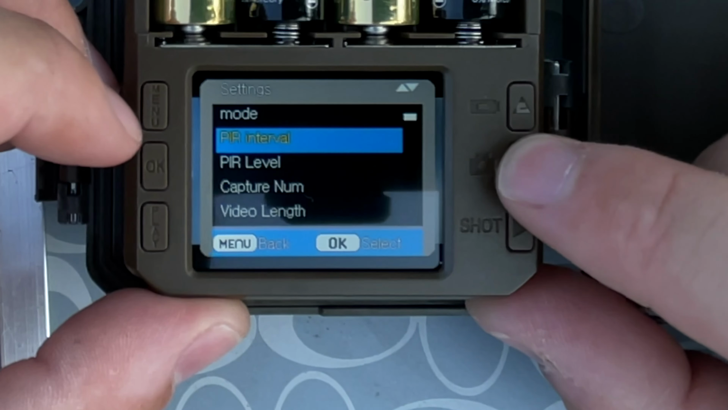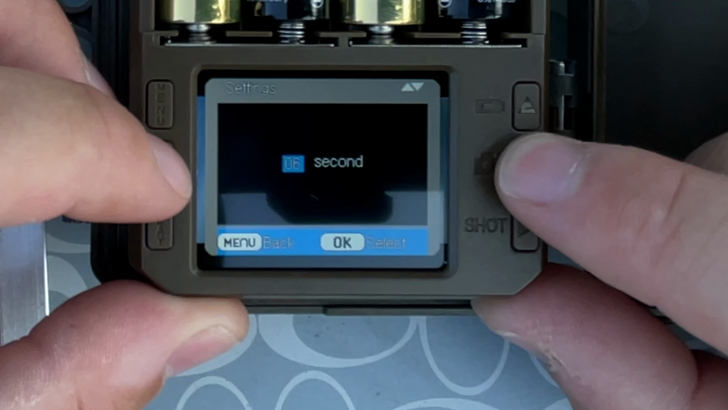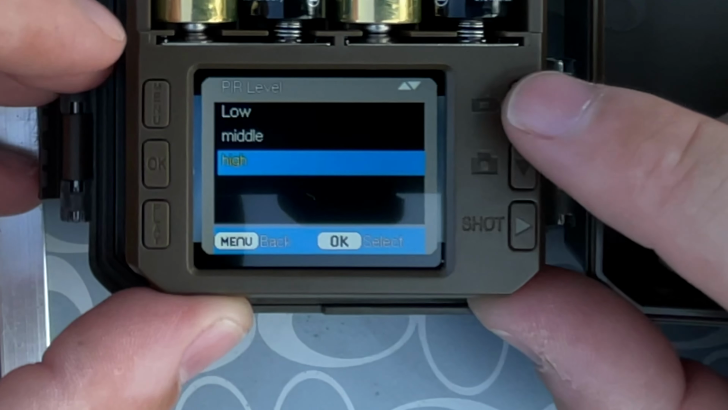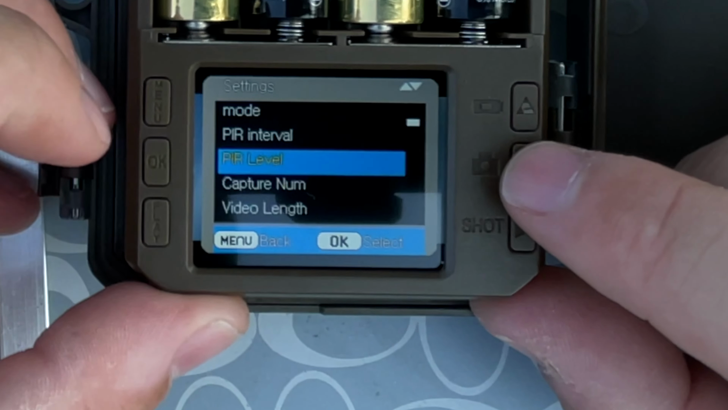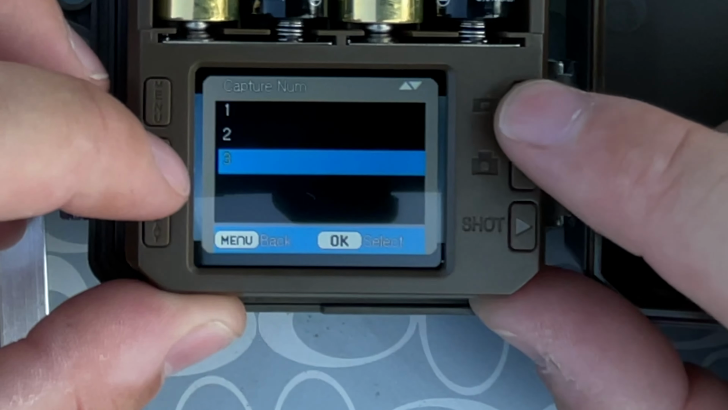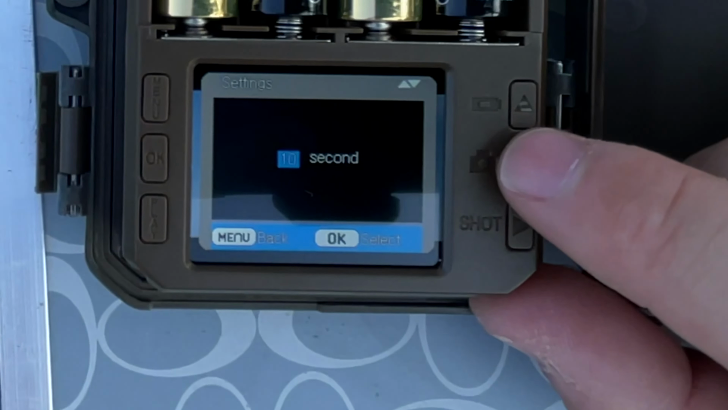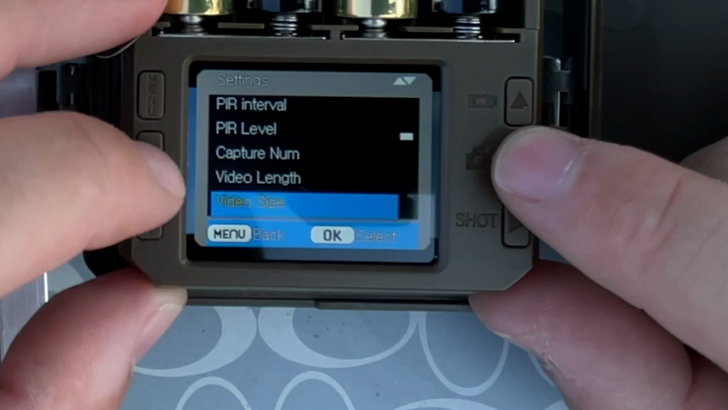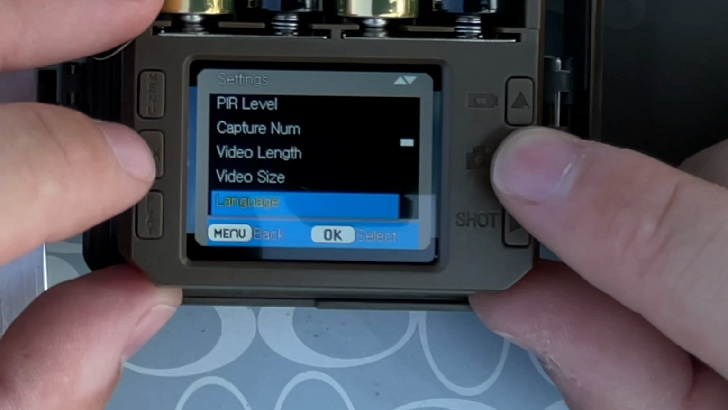You can choose your photo interval. I'm going to leave it at 10 seconds. Your photo level, so I'm assuming that is how sensitive it is. I'll leave it on high. Capture number, this is going to be for your photo burst. Put that on 2. Here you have video length. The default is 10 seconds. I'll leave it there. Video size, I'll leave it at the default for that one.